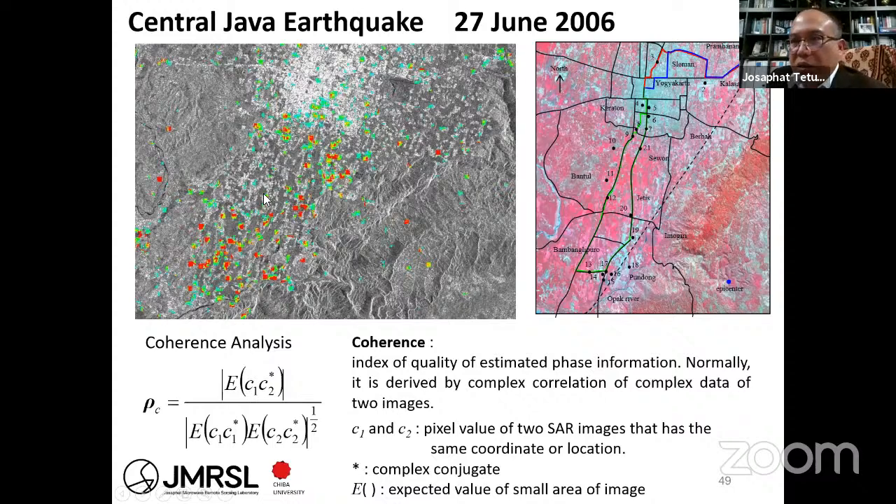I employed it to observe the earthquake in Central Java, because I have a house close to Prambanan, and two houses were destroyed by this earthquake.